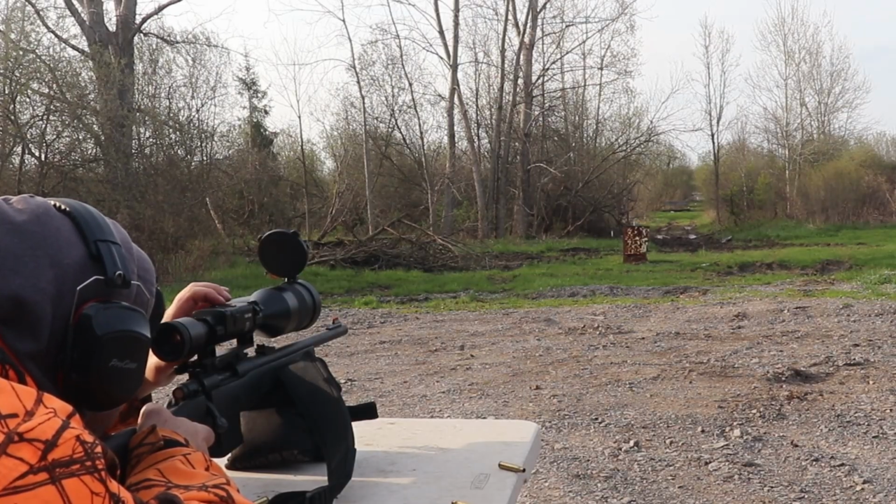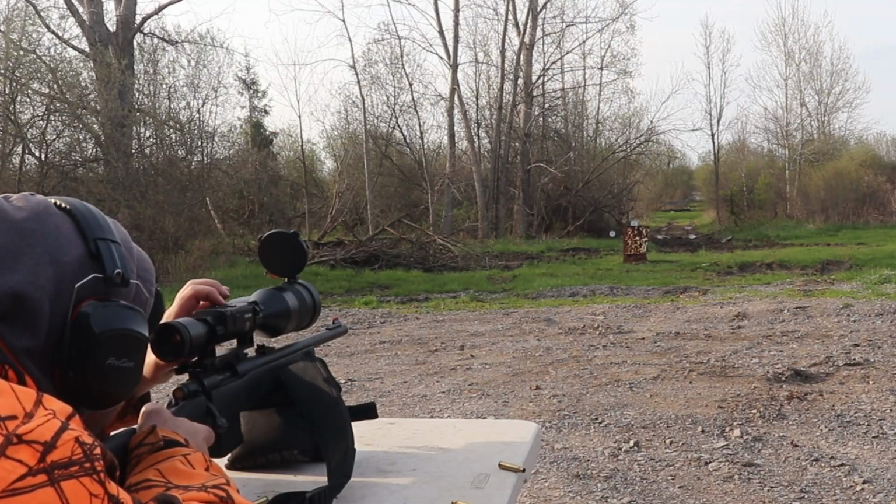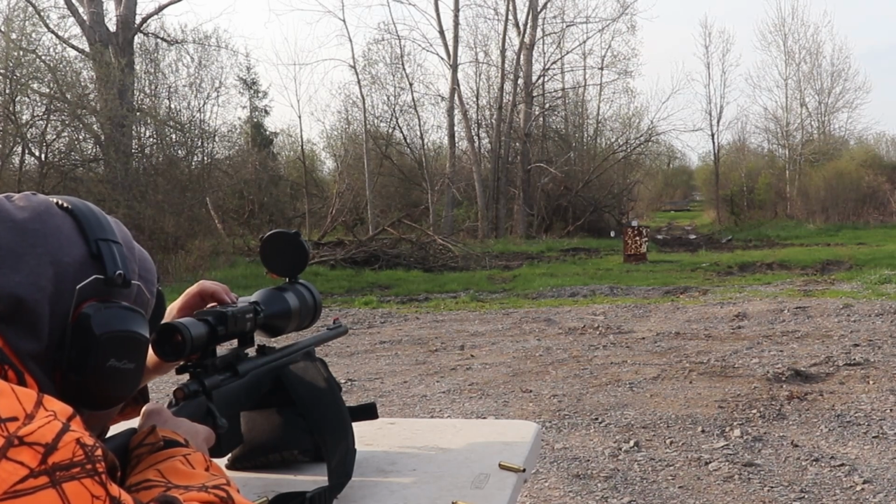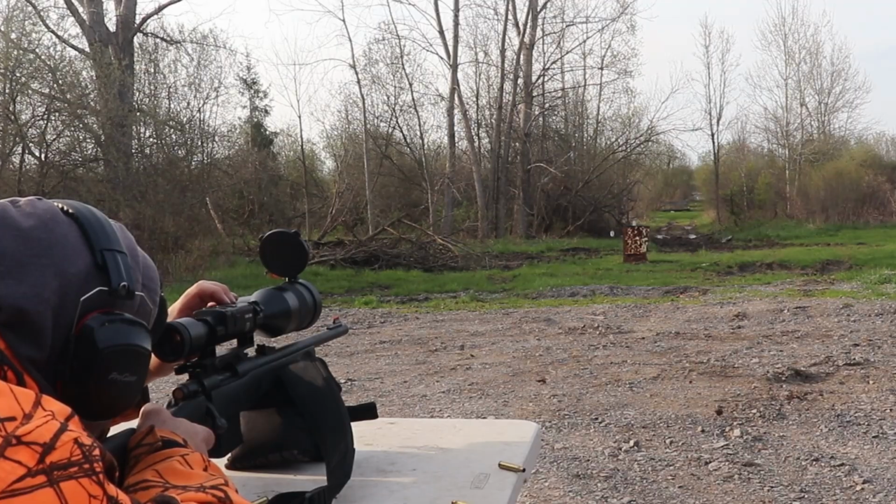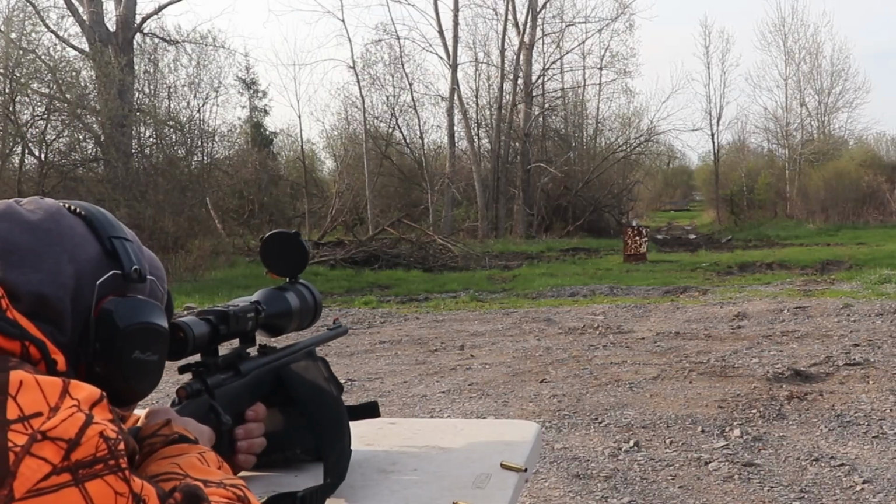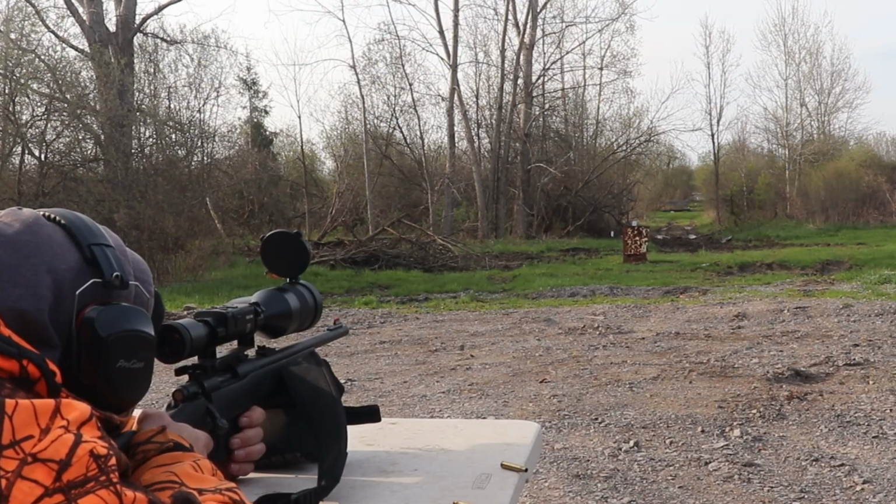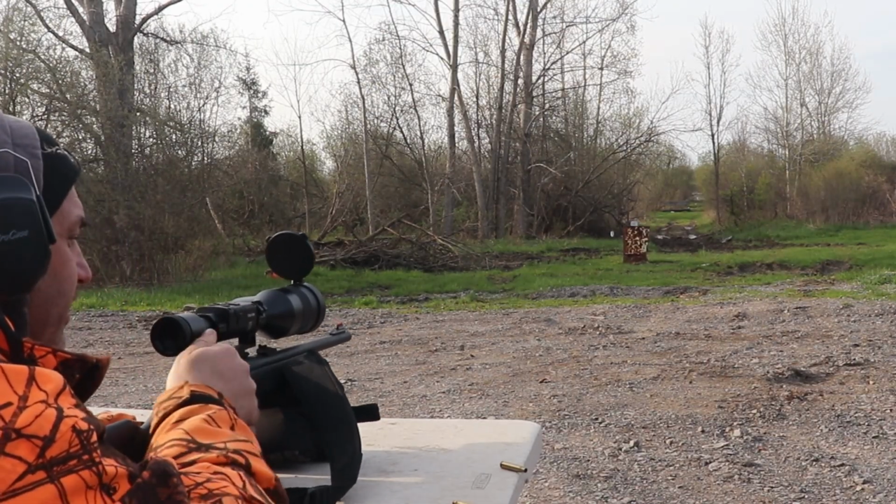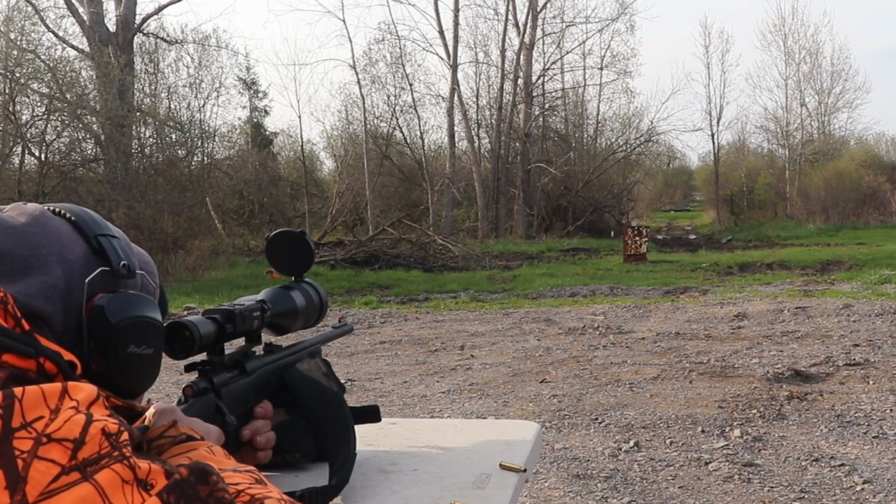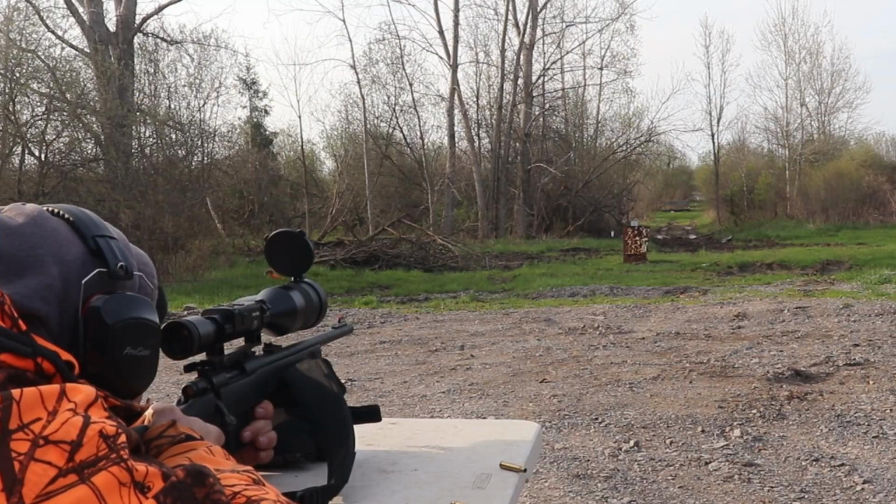So we are zoomed in, and now we're gonna adjust to where it was hitting, and I think I like it. Alright. That's a hit. That's a hit.